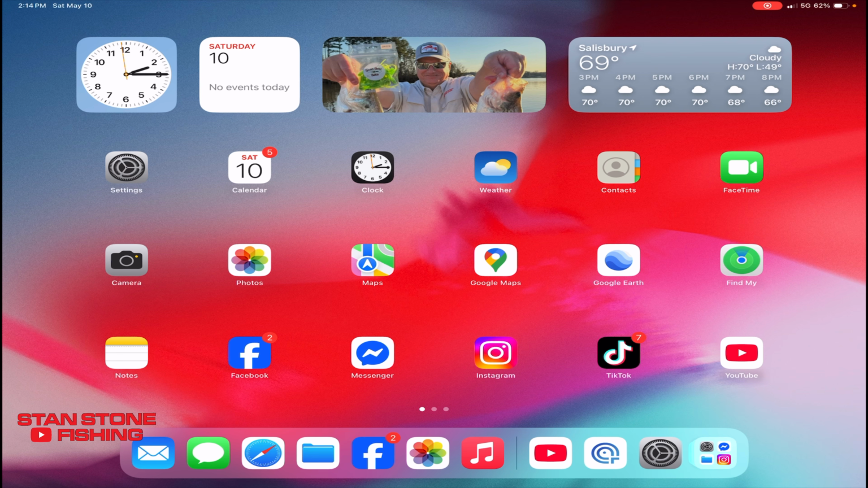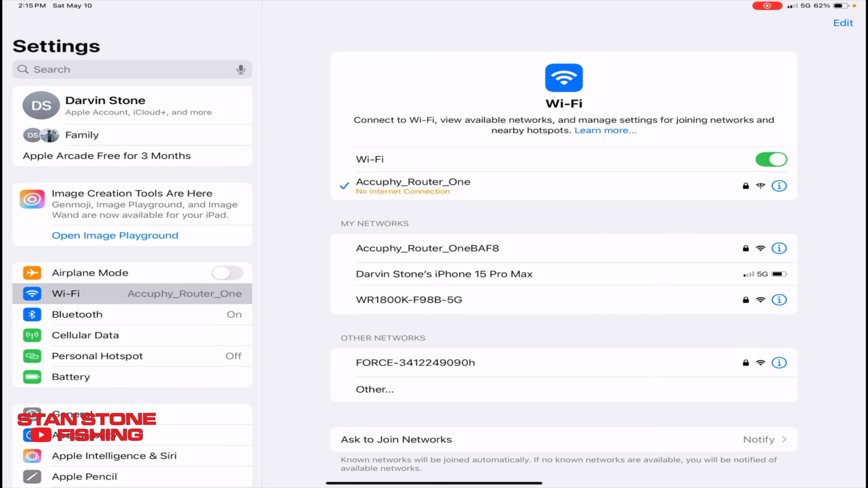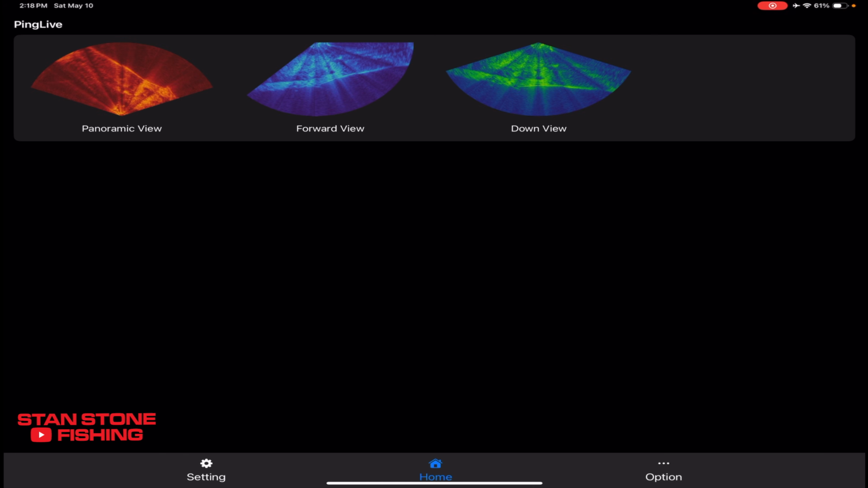All right, so you just go to your settings, Wi-Fi. I've got the Accuphy router 1 for the forward-facing sonar. Once you're connected, you know you're connected to that, you're going to go down here and open the app up. Once you pull up the app, you're going to have the 3 views: panoramic, forward view, down view. Panoramic, of course, is going to be the same as perspective view.